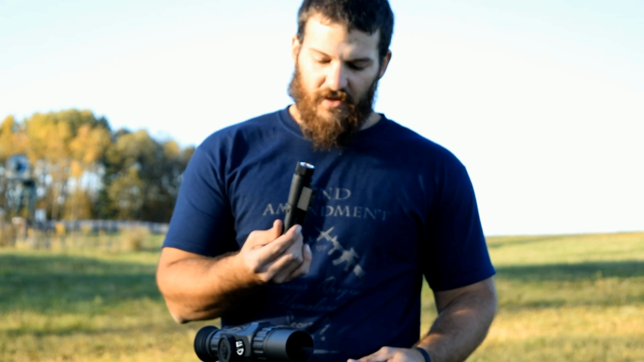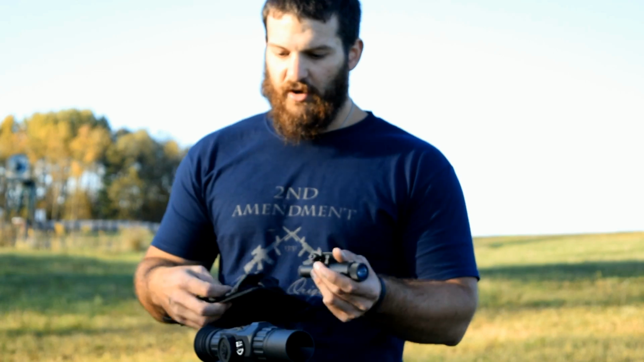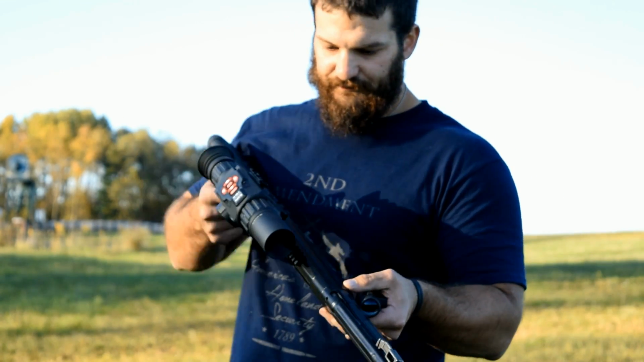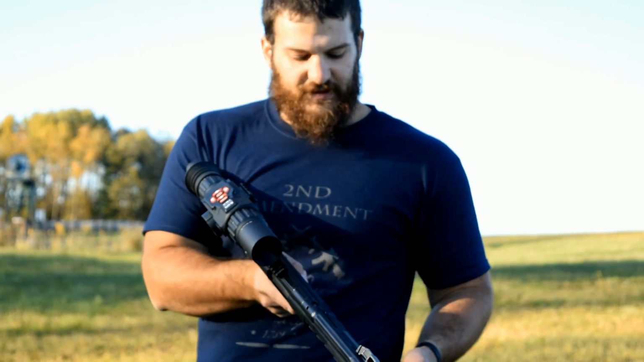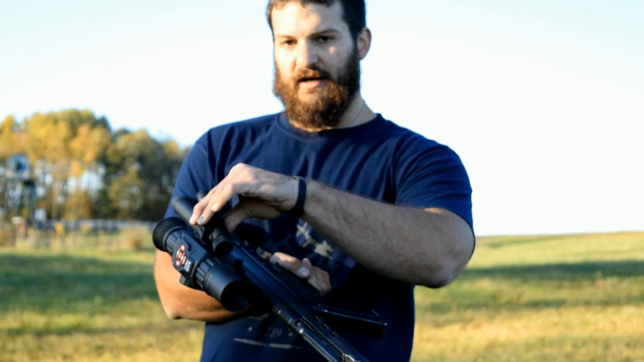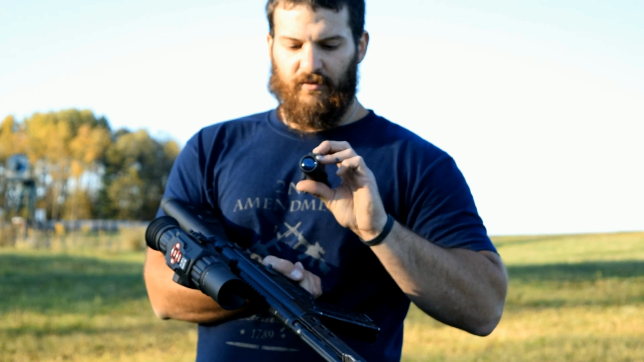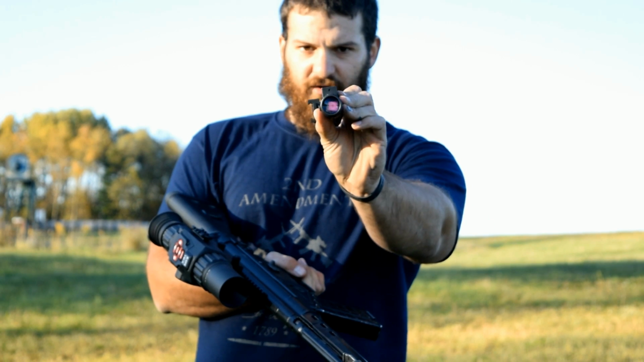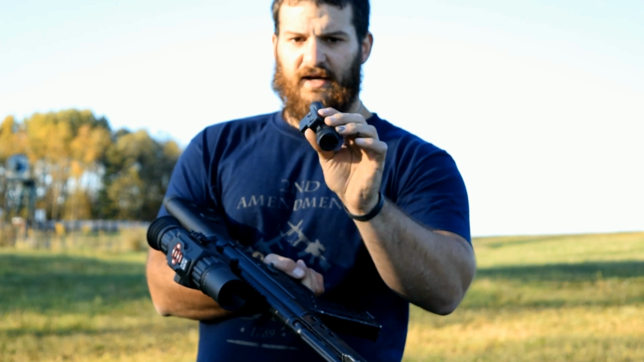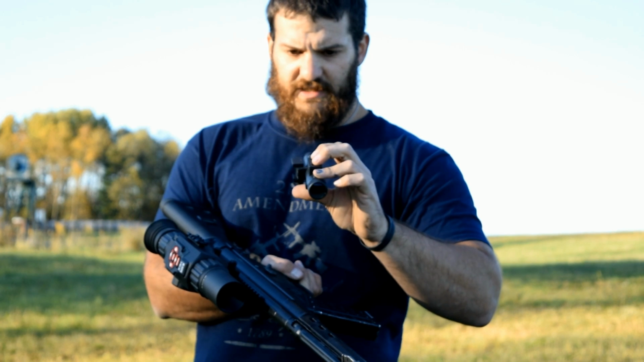But this is the infrared illuminating module that you can put on the side of the optic. So if we reflect the optic over here, I'm going to try and keep this thing up here so you guys can see, this thing will mount directly to this pick rail that's on the side right here. It's actuated by holding the two buttons down right here, and I don't know if you guys can see that in this light. This is an infrared illuminator, so probably not, and there's an indicator on the back that shows you that it's running. Plus and minus.